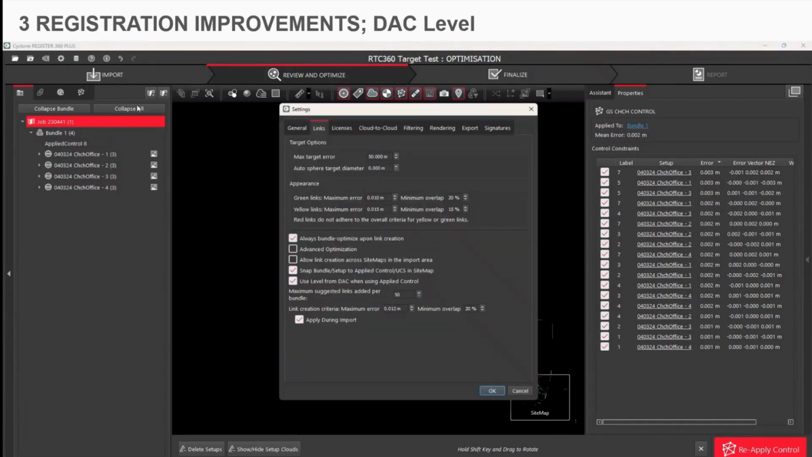So if you go to your settings, it's just under the links and it's the very bottom one, use level from dual axes compensated when apply control. So just make sure that you've done that before you apply it, and then you'll see that result in the error vector in your Z values when you apply it.